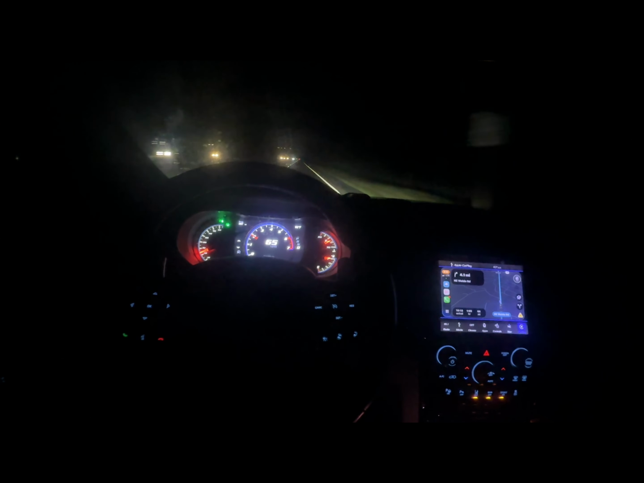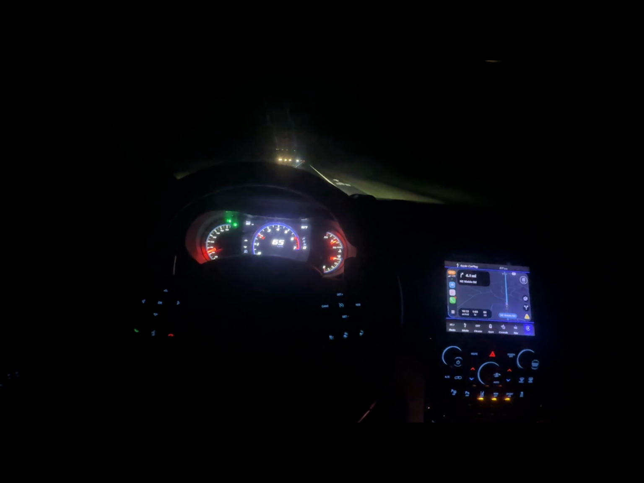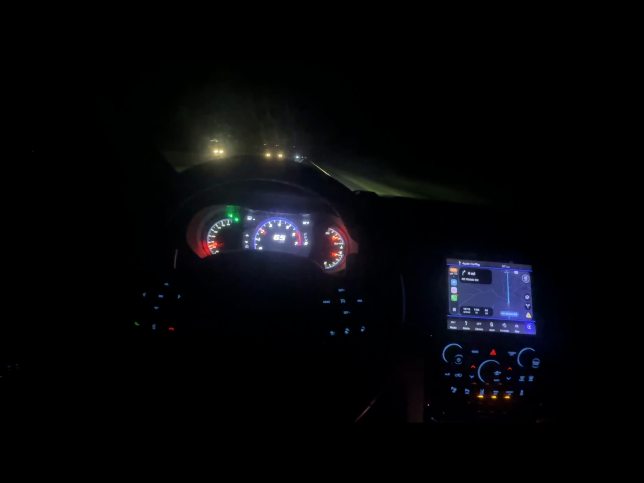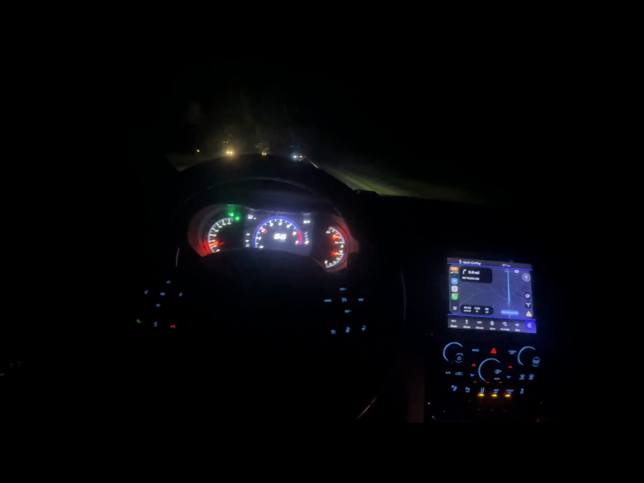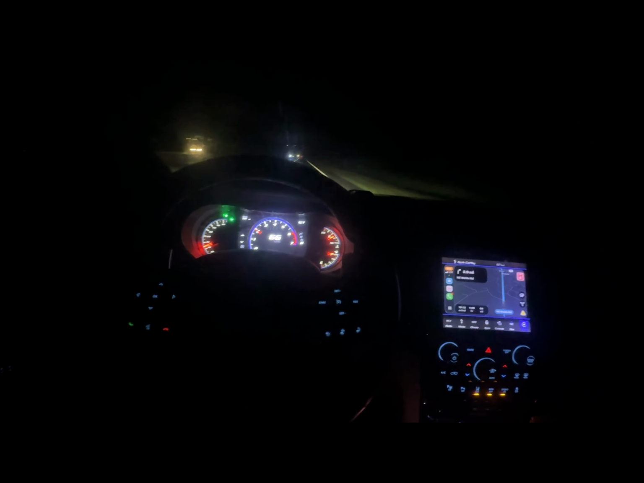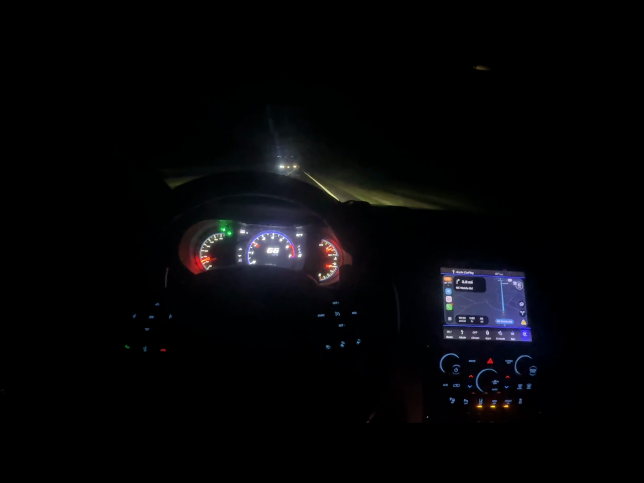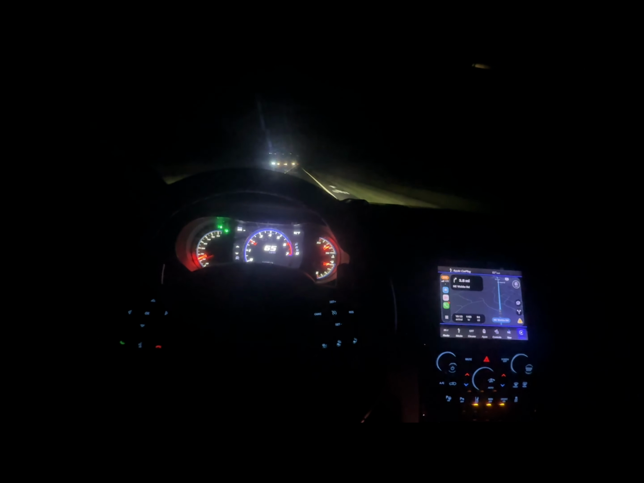I'm still currently in the process of building my Jeep. Slow it down a little, handle some personal things. But once I take care of those, I'm gonna get back on building my Jeep.